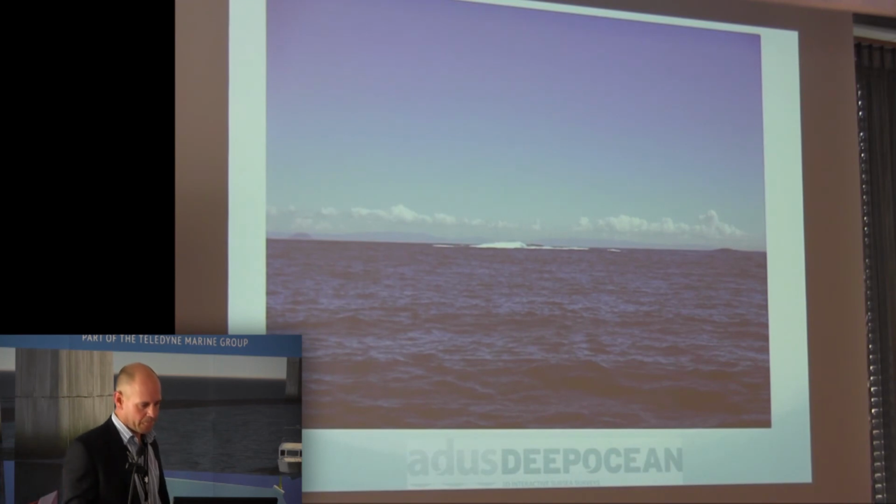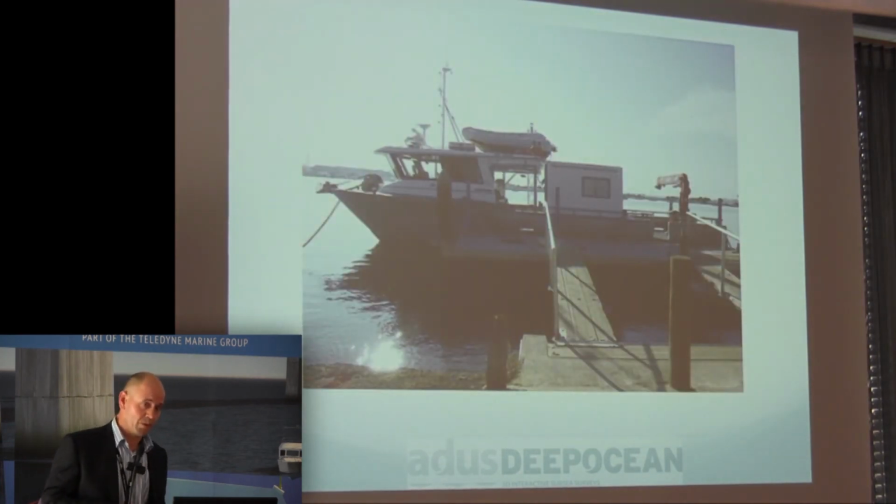But yeah, so we went out twice. We went out when the wreck was first salvaged initially, and then we went back this year for a comparison data set and to analyse how much of the ship had been cleared. So here we are using this wonderful little survey boat.